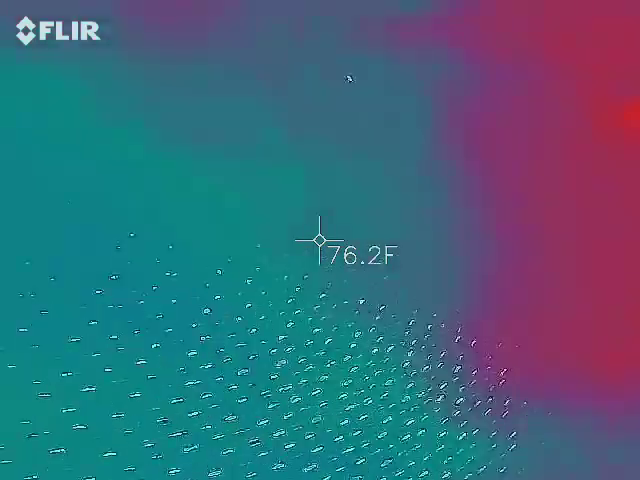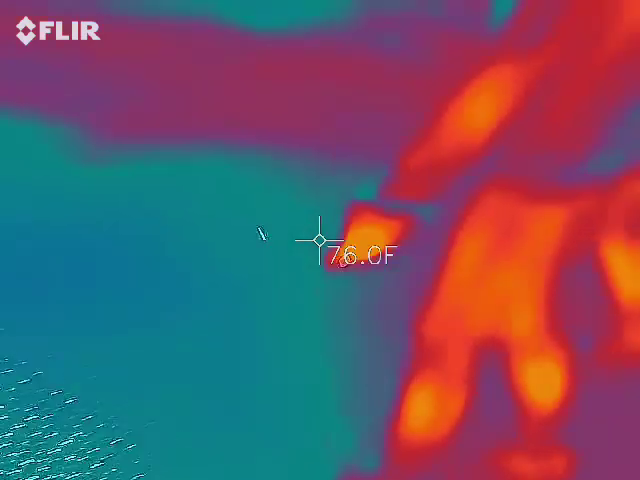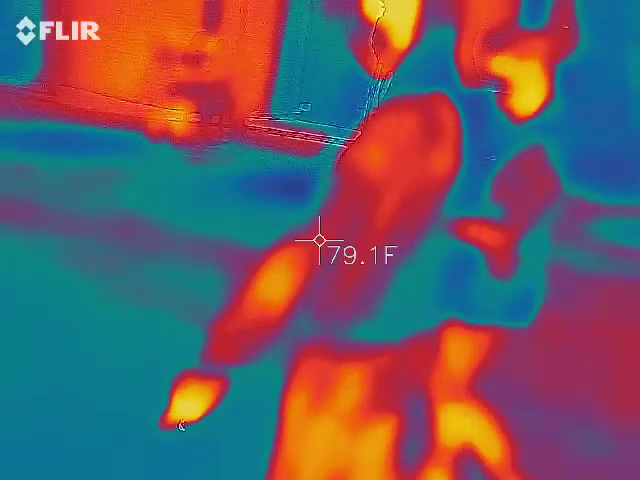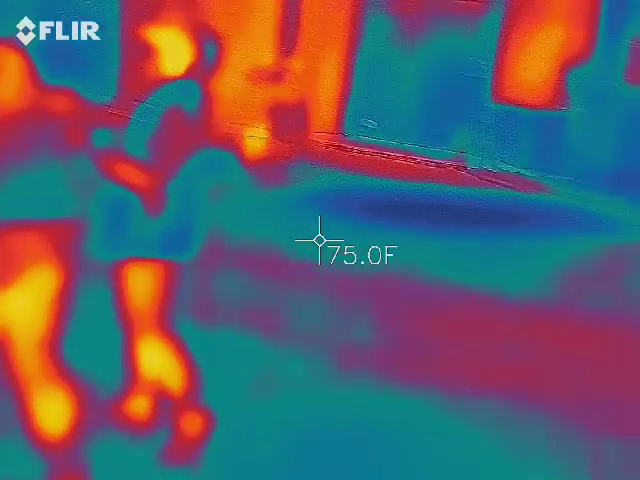I can pick up your dots on the ground with this thing. Are you guys waiting for something to cross your beams? Yes. Maurice is going to take a picture of it when it's done.